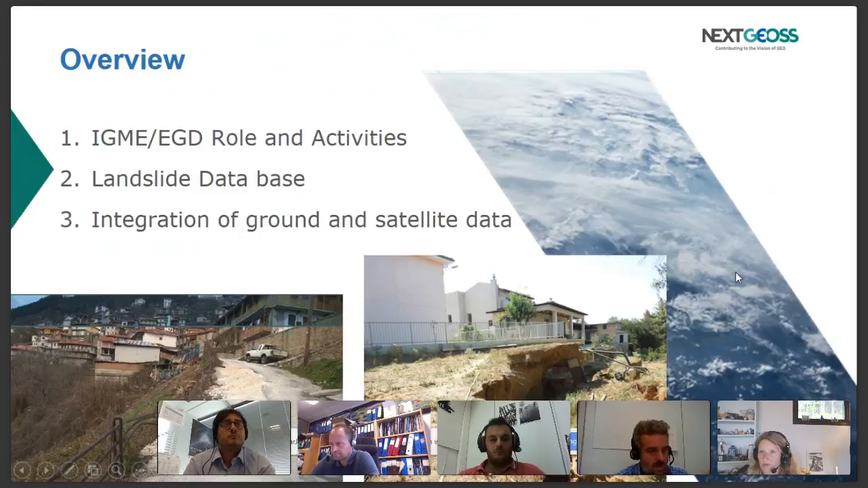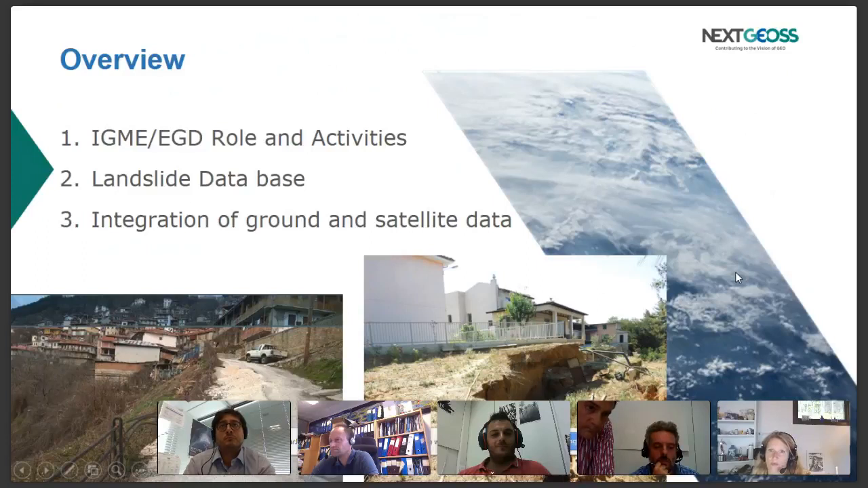This is another example of more detailed maps. We do them in the frame of geological studies for housing suitability. This is for urban areas, and they are done at a scale of 1 to 5,000 to 1 to 1,000.